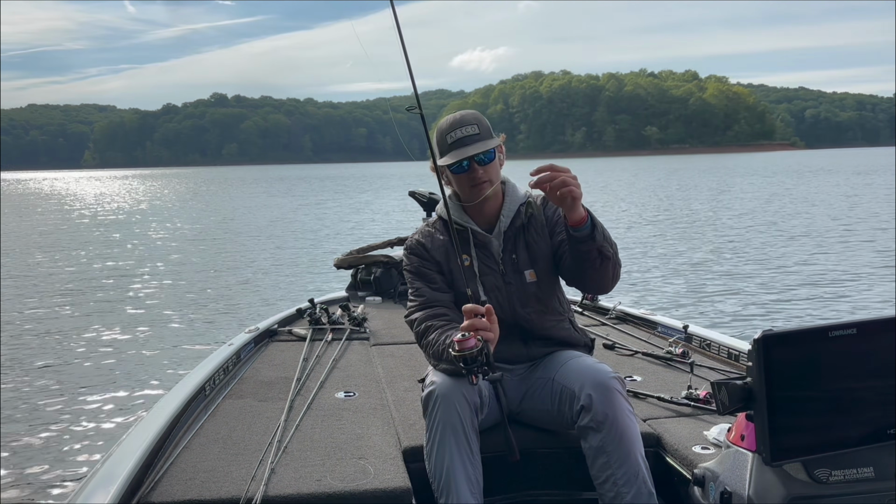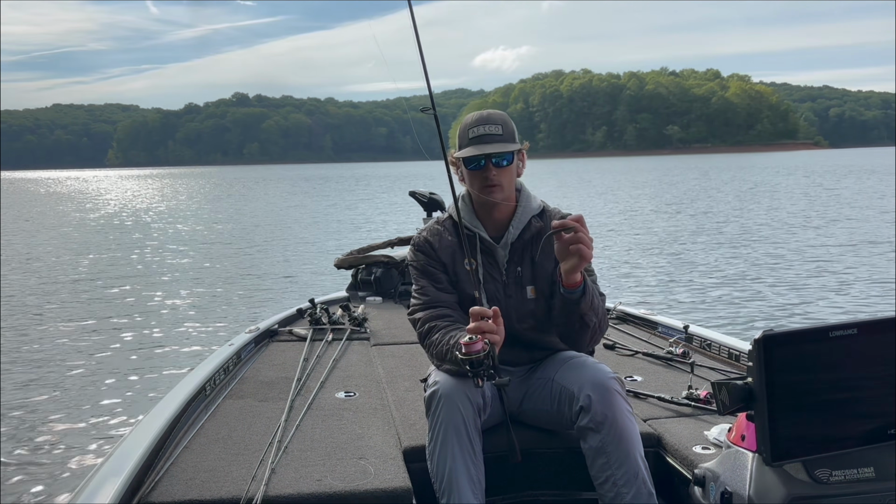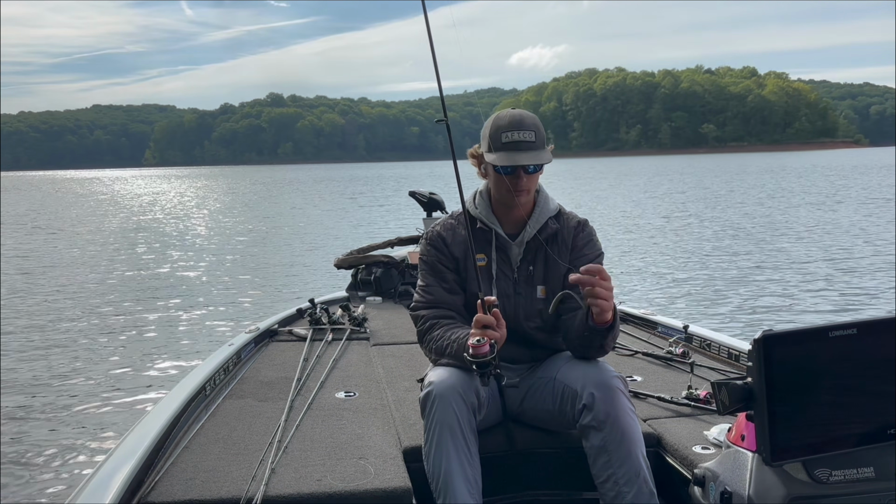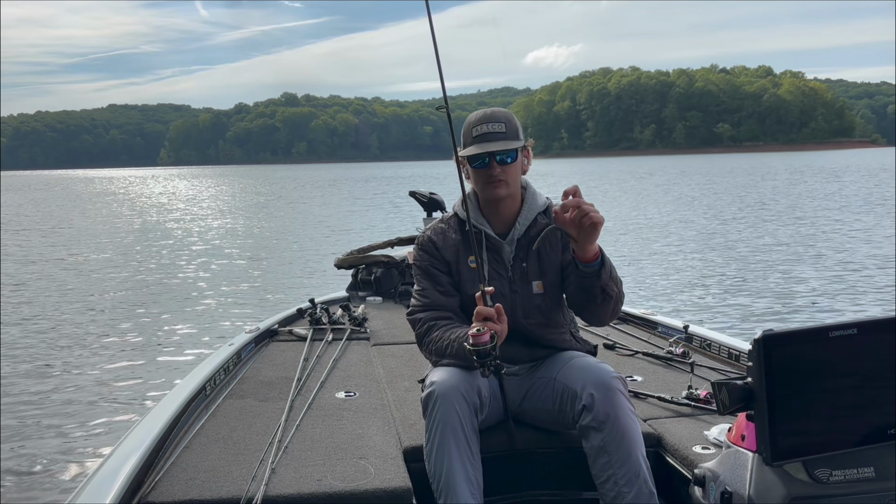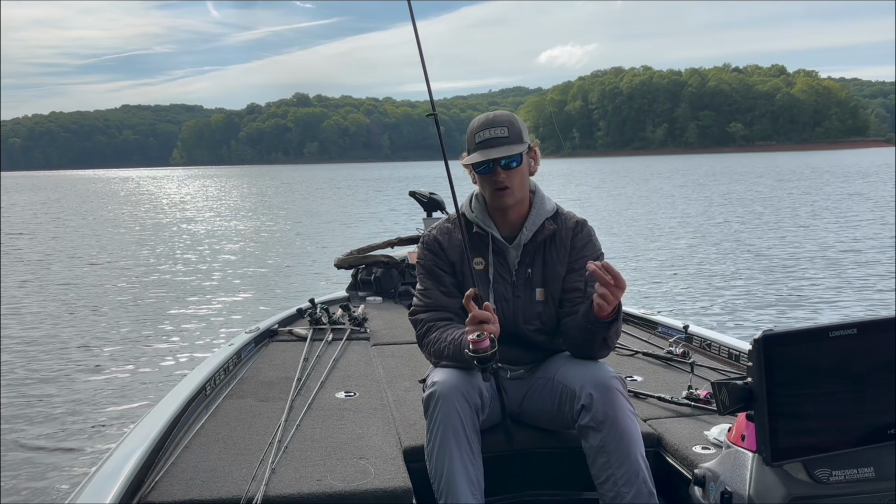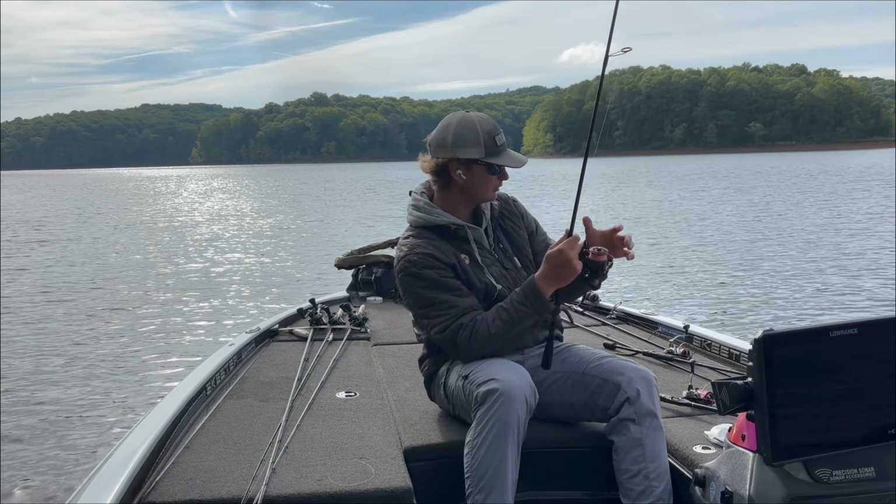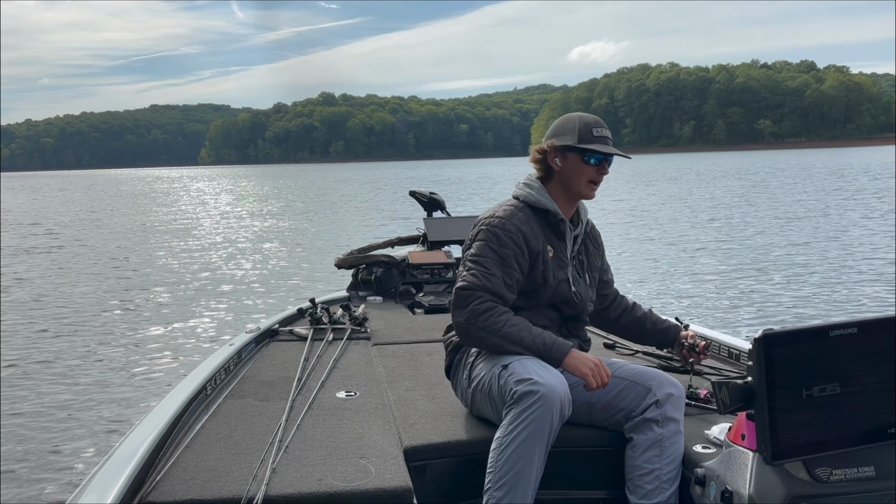I throw a number 1 or a number 2 Robo Worm straight shank rebarb hook, and yeah, it's pretty simple as it gets. It's one of the most effective, and this is the one that I always tend to pick up first. As you could see earlier, though, sometimes they do get a little finicky, so you kind of got to start playing around.